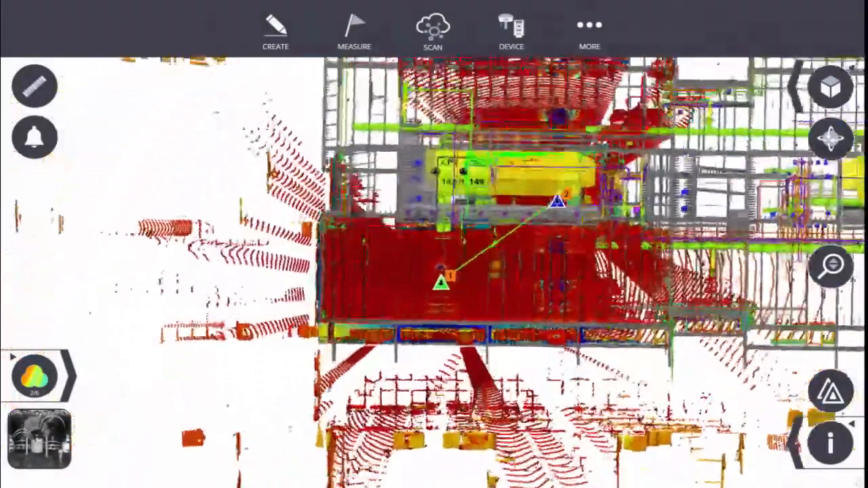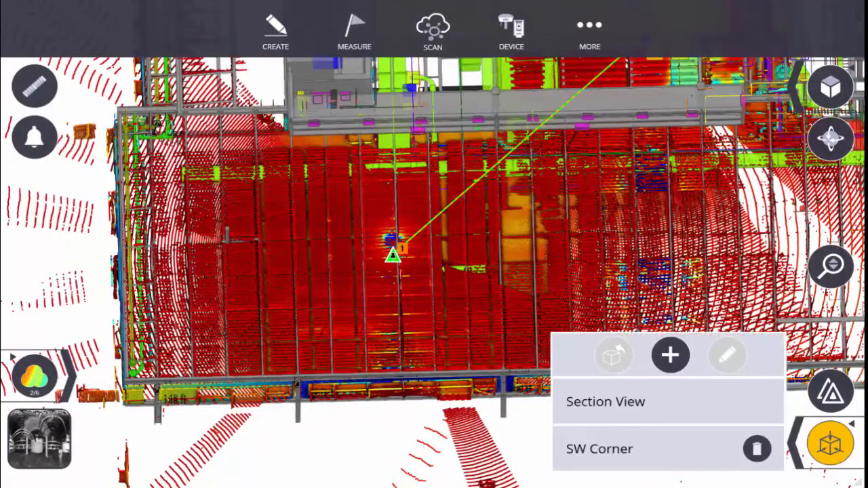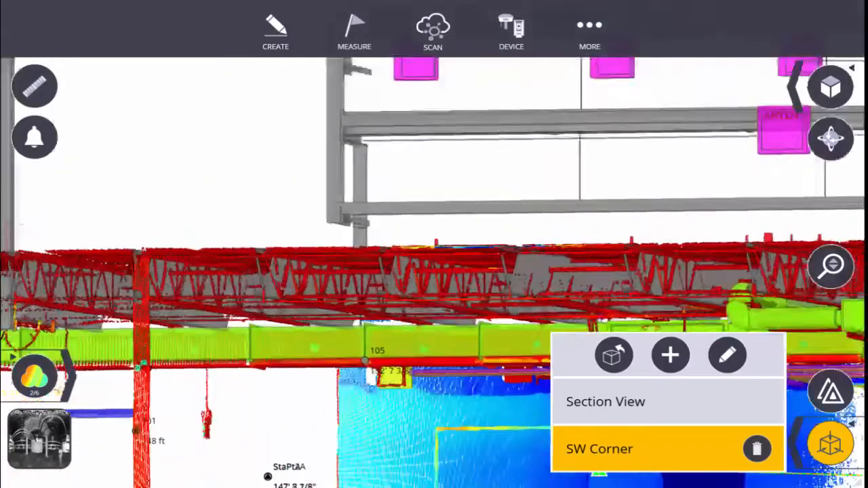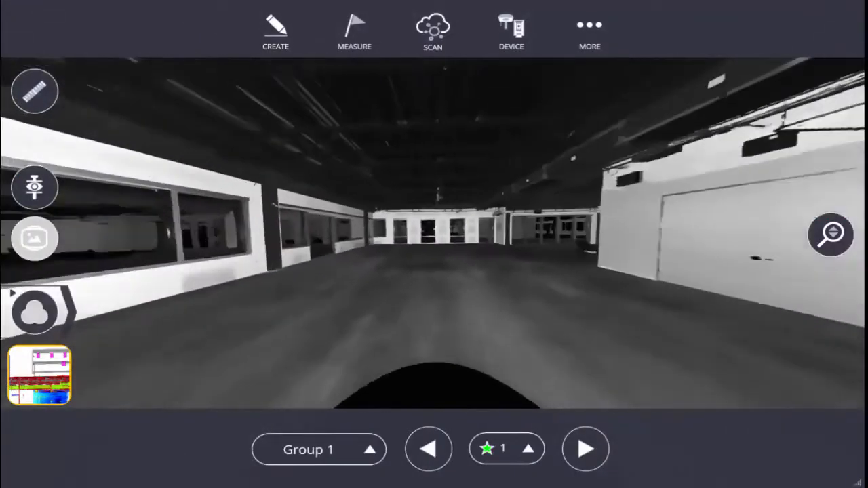Hello and welcome. This video series will show you how to use the new Trimble X7 3D laser scanner with Trimble Field Link to register, reference, and utilize scan data in the field, allowing you to view BIM or CAD models with highly accurate point cloud data.